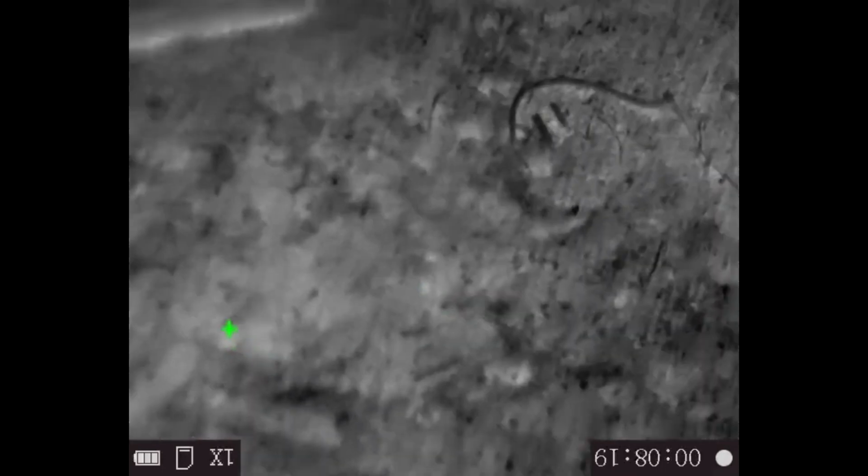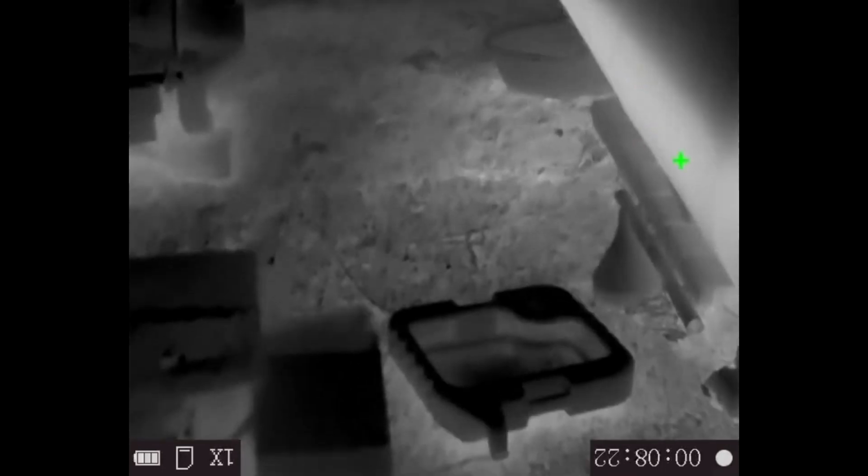Let's walk back over through the trip hazard zone. So that'll get you. So it's pretty neat. You can see all the nails and some of the 2x4s, the horizontal bracers. Pretty awesome. You could do a home energy survey with this and probably do okay. Do it in the winter, so you can see the heat coming out. There's the cat.